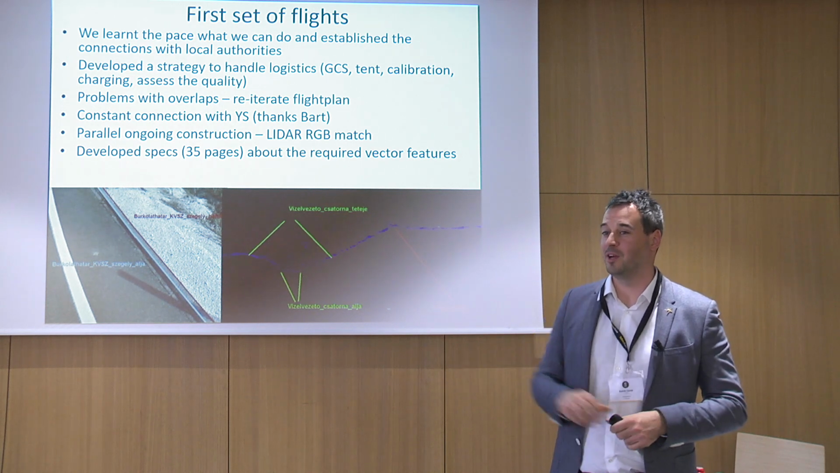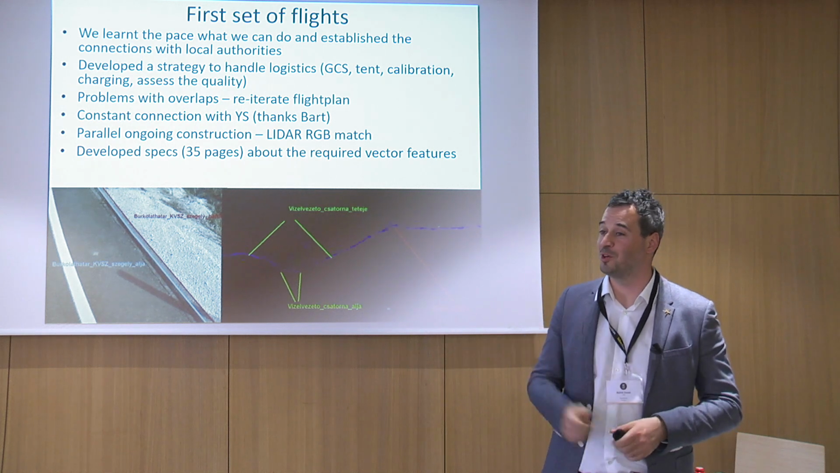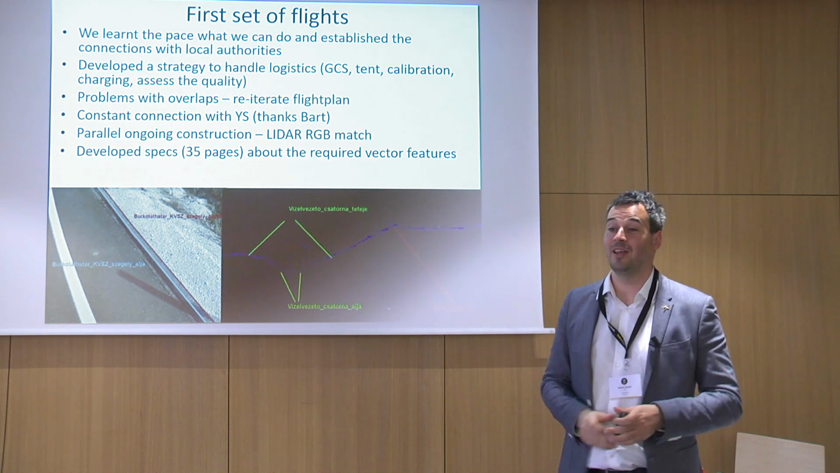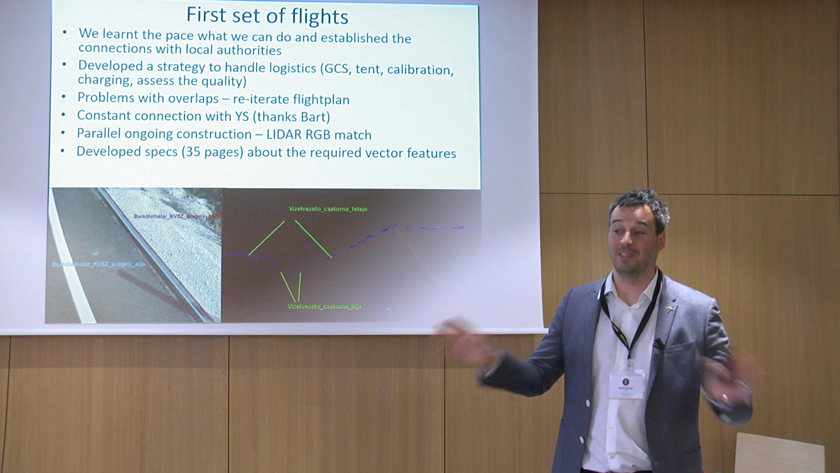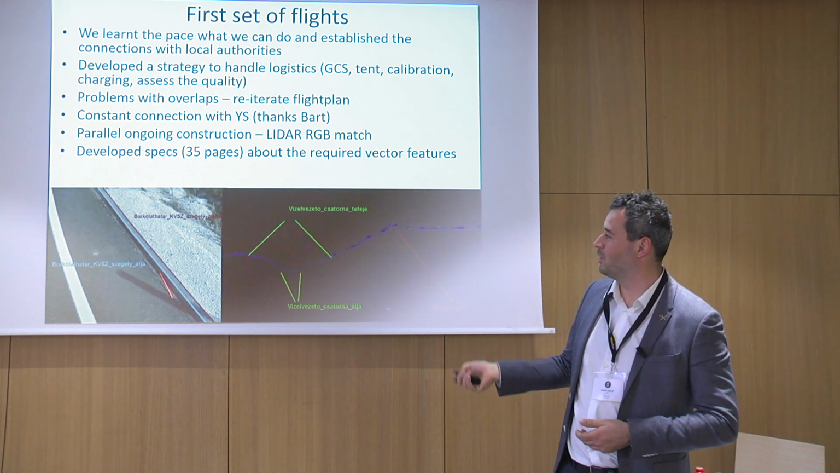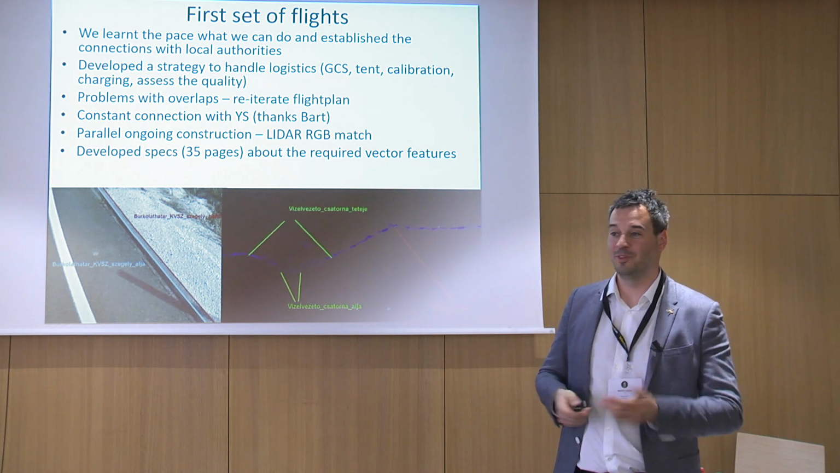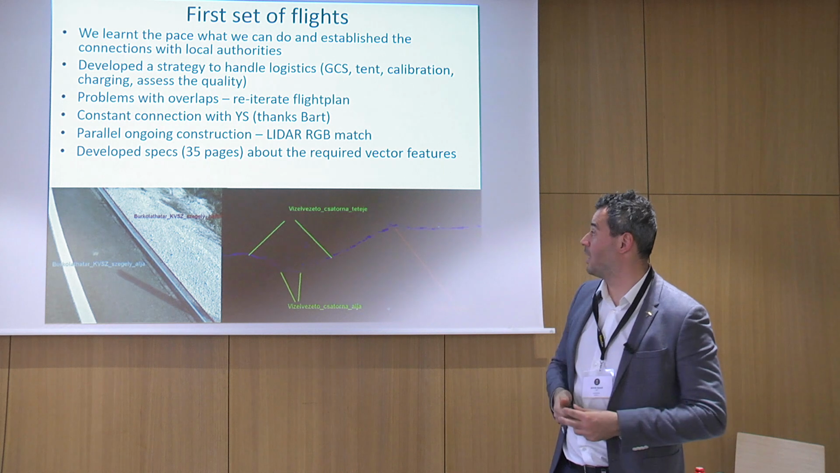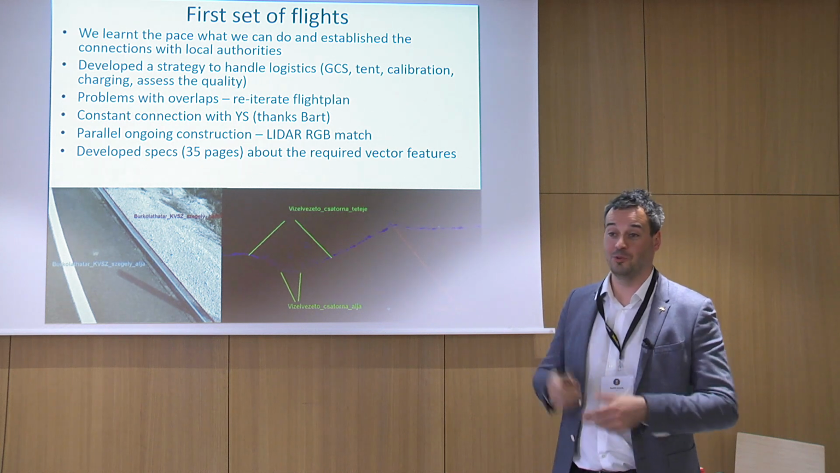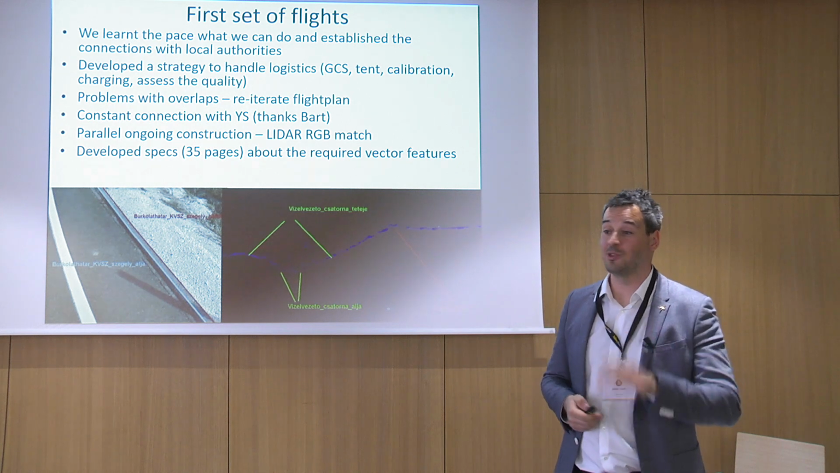Their own surveyor knows what to capture, but because in the LiDAR and in the photogrammetry there's everything there, we don't know what the exact important line or important feature is for them. So we started to develop this, and it's 35 pages, so it's not just a few sheets, and we have had a couple of iterations on what it actually has to contain.